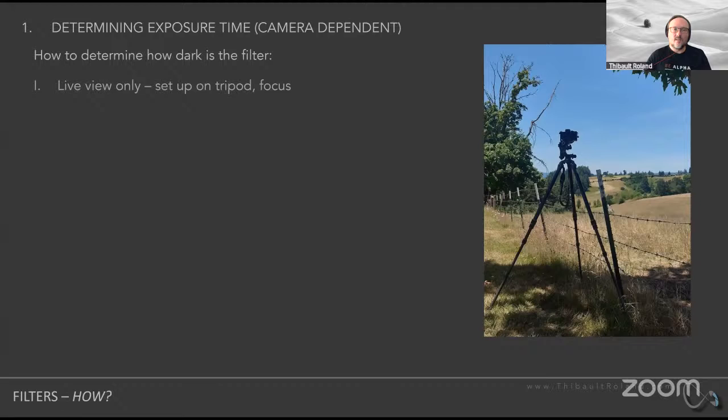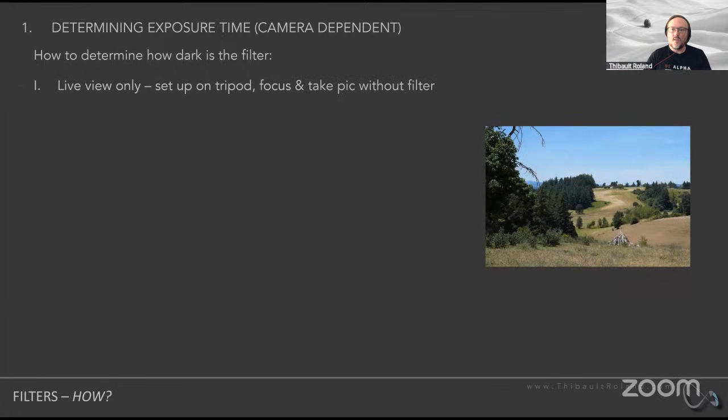So the very first step that you're gonna wanna do is, of course, set up your camera on a tripod because again, we're going to be using very long exposures, so you don't want that camera to be shaking or moving or anything like that. The next thing you're going to be wanting to do is to basically focus and take a picture without the infrared filter. So it's going to be just visible light.